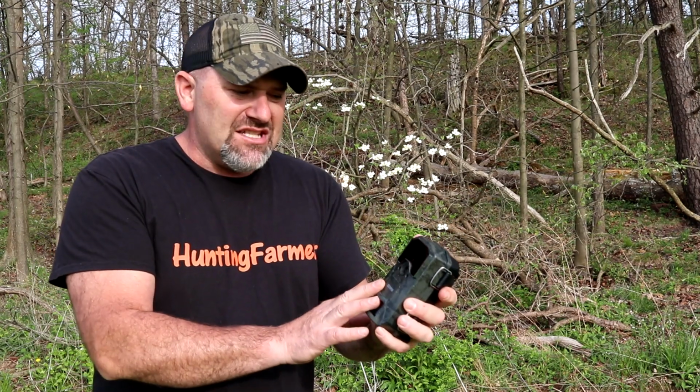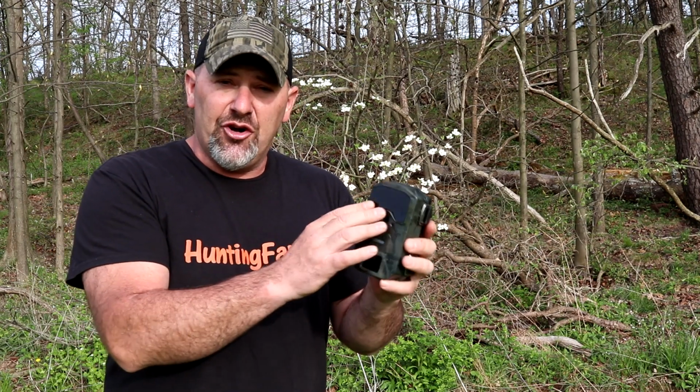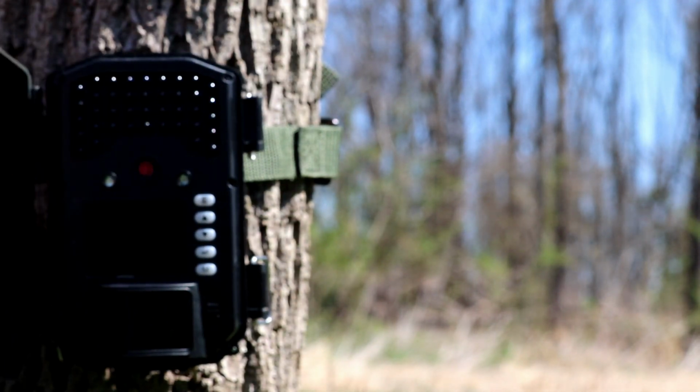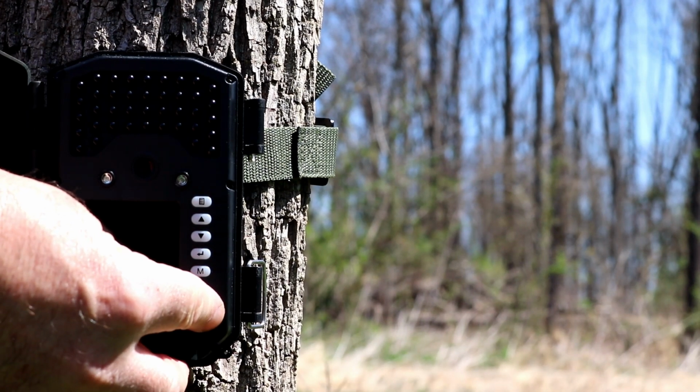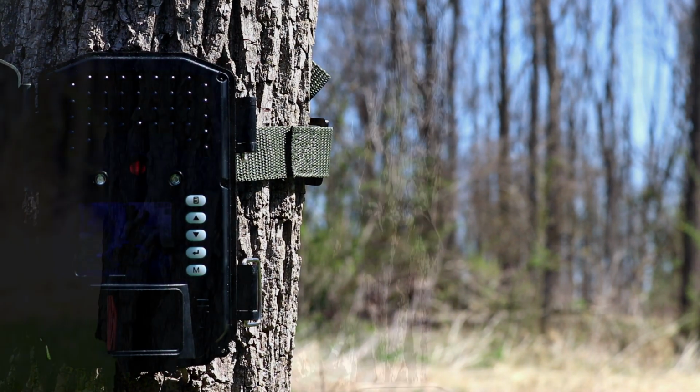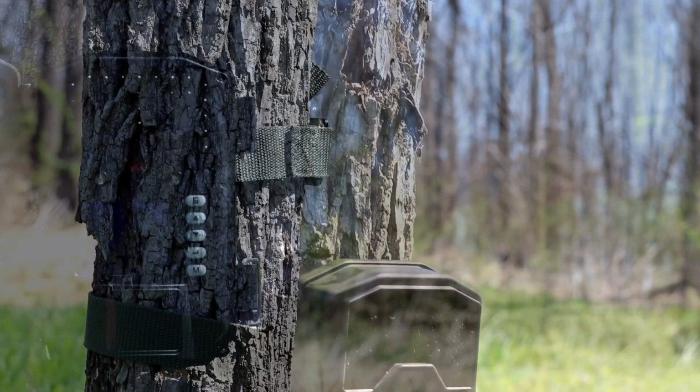Switching back to the positives again, this camera is their No Glow or their black flash. It is equipped with 940 IR bulbs. So this camera cannot be seen by the human eye. It's still possible that the animals might be able to see that.